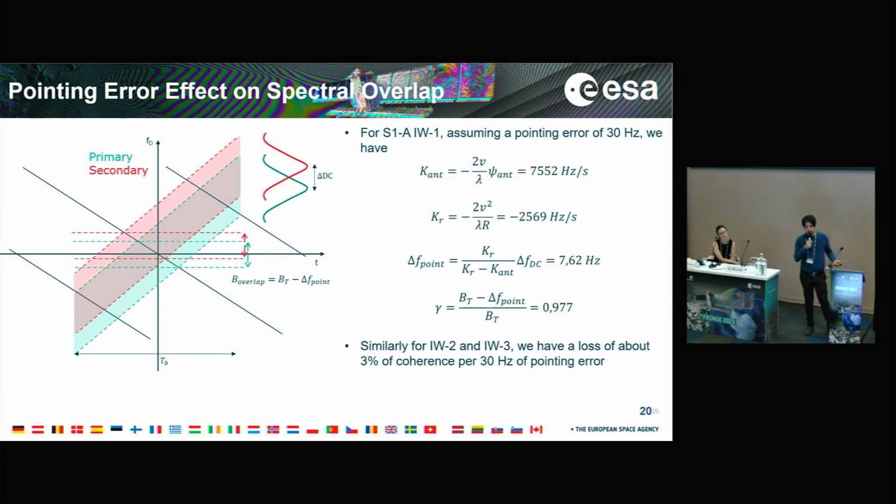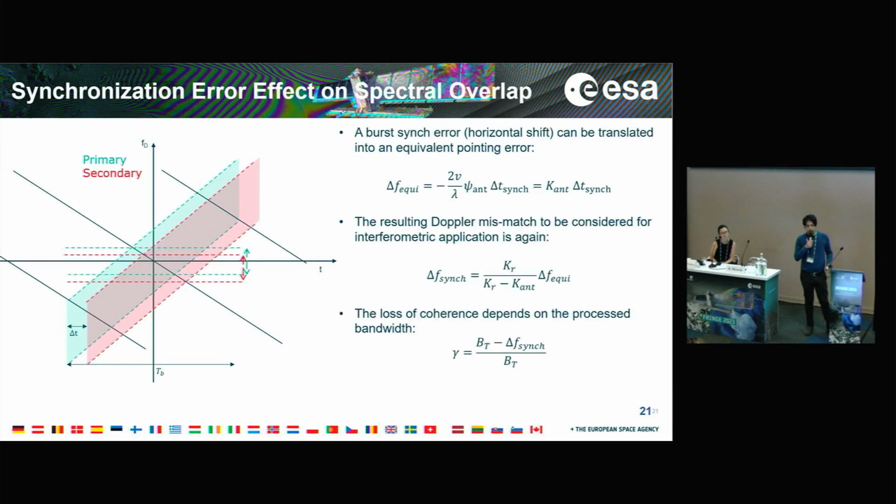For Sentinel-1A mode IW1, we can compute that for a pointing error of 30 Hertz, which would be around the worst case, for each 30 Hertz of pointing error, we would have a loss of about 3% of interferometric coherence. On the other hand, a burst synchronization error would cause a horizontal shift between the two acquisitions, but we can convert this horizontal shift into a vertical one, so we can compute the equivalent pointing error, and we can use the same formulas from before.